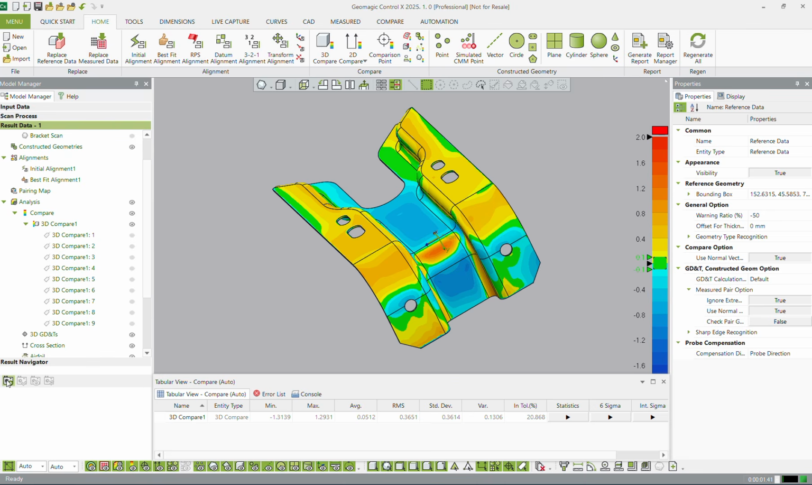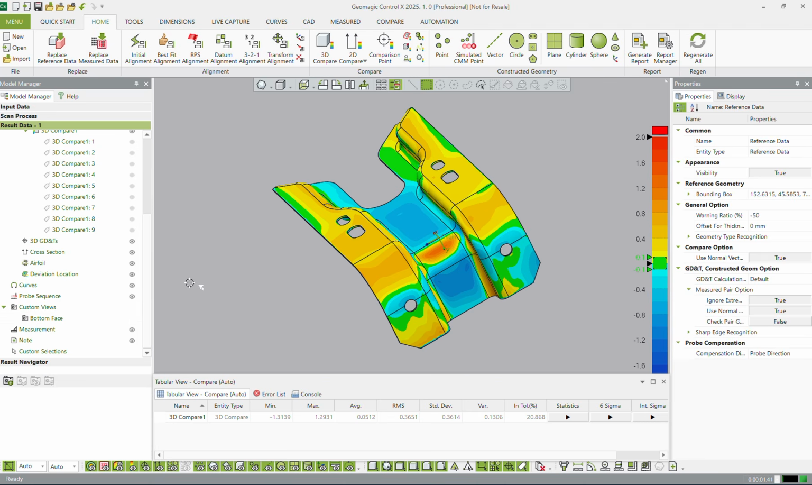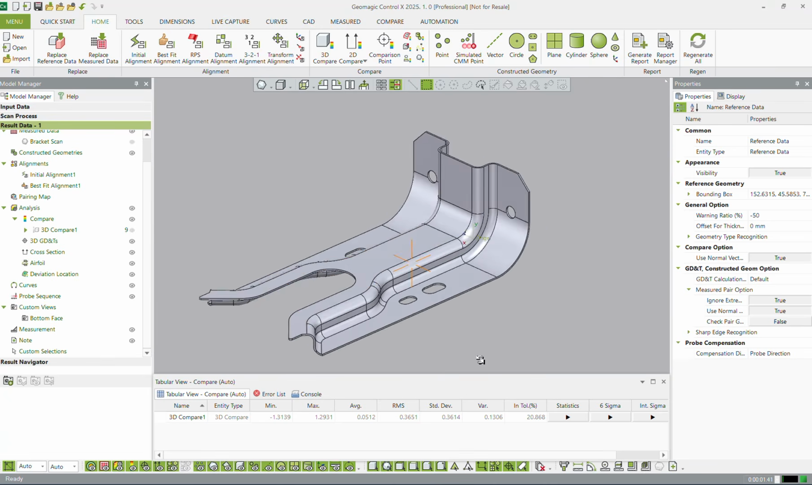I'm happy with that. Once I press this, add viewpoint, you can see down at the bottom, we have custom views. So we now have another view that's going to be in our report. And I can change the name of this as well to, bottom face. And there we go. We've added a custom view. Okay, so we have one element of our inspection. We've got our 3D compare. I can just turn that off again.